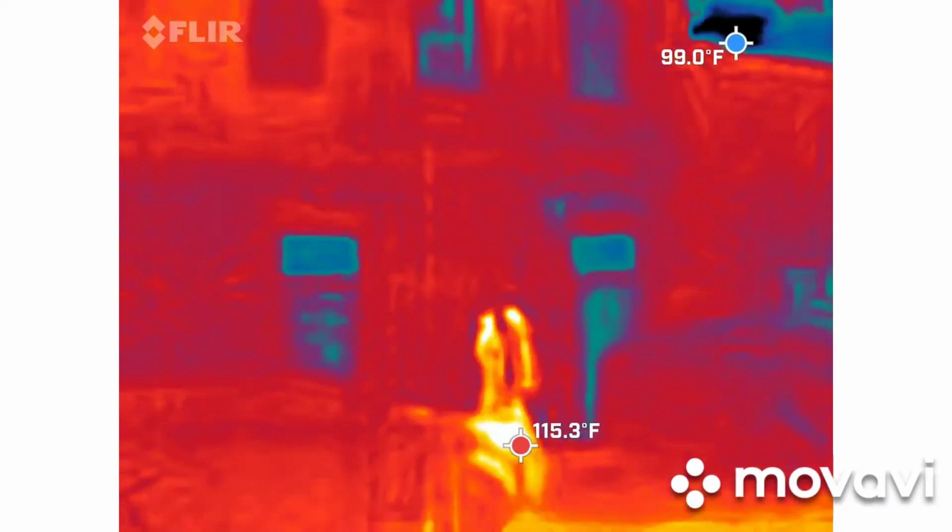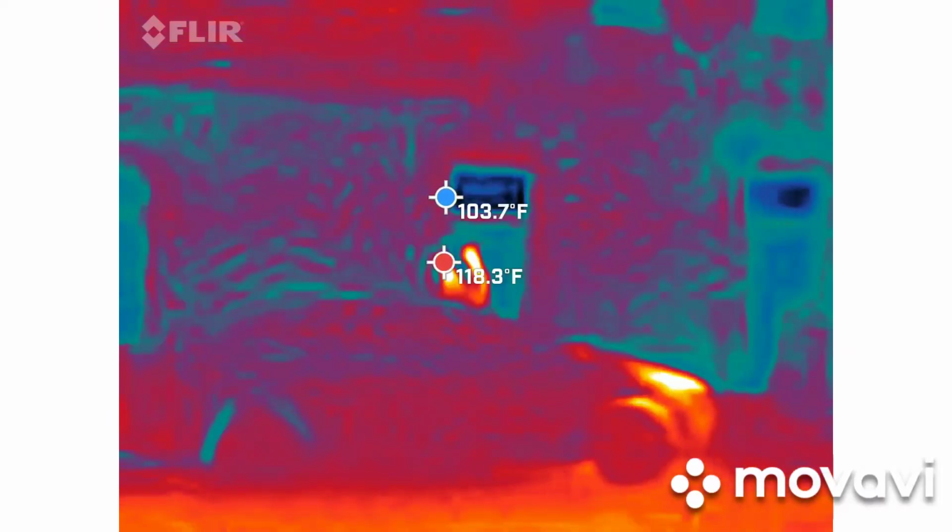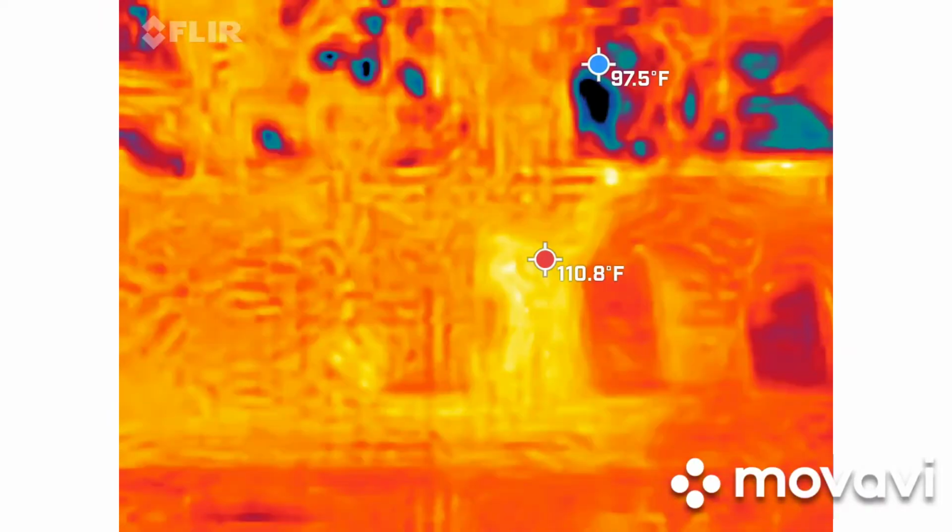Now, how do I switch over to the other? To the red? So the red is in the other device. Okay. So that one has a toggle switch at the bottom, like on the side of it. Yep. So just make sure you're pointed down.